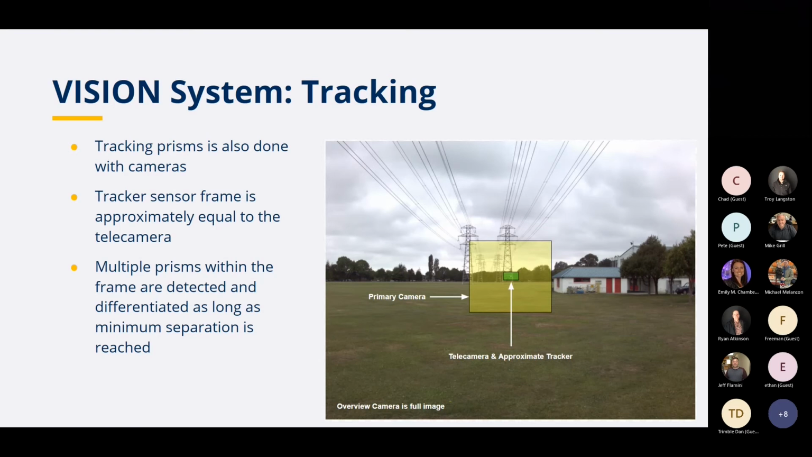And if you look within that yellow box, there's a smaller green box that's much smaller. That is that telecamera view. So that is like looking through the eyepiece of a traditional robotic instrument. That's about the range of the field of view that you'd have from that solution. And additionally, that is the window or the size of the tracking system. The tracking system is really that laser almost size focus. So a much smaller field of view, so it's not going to be susceptible to other reflective objects that are outside of that frame.